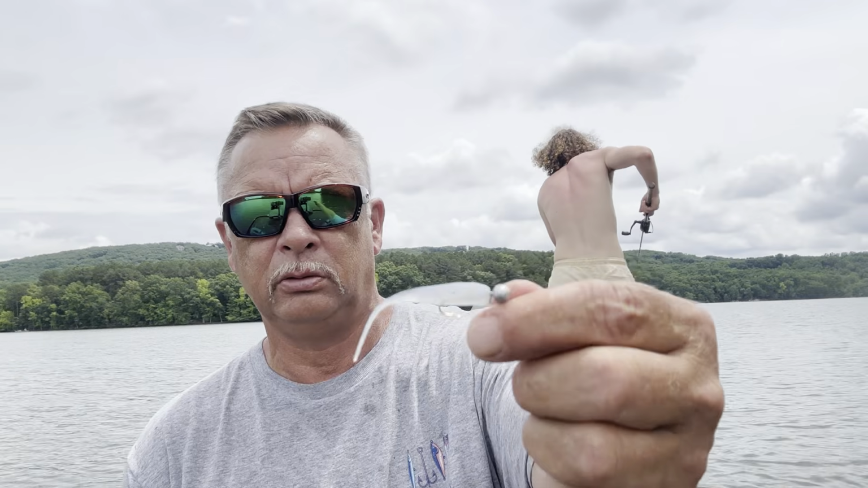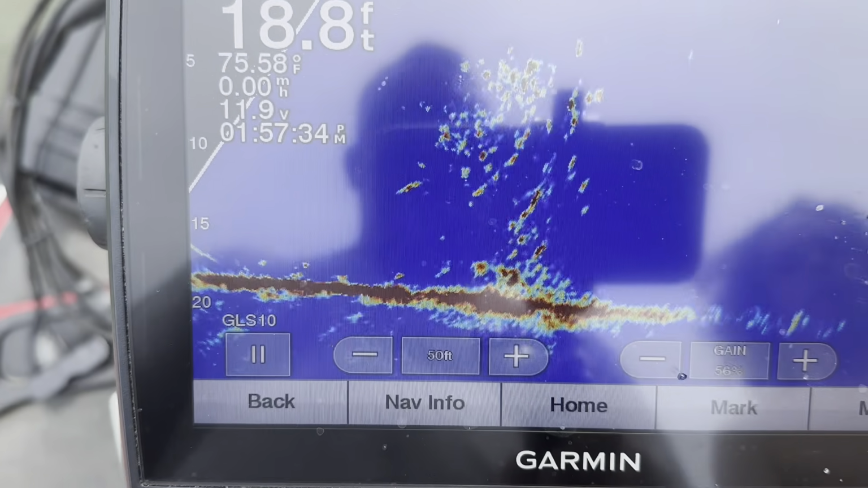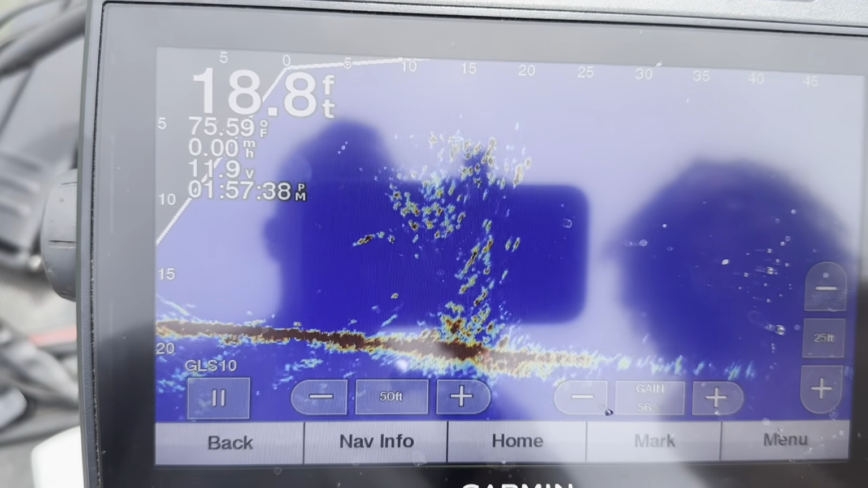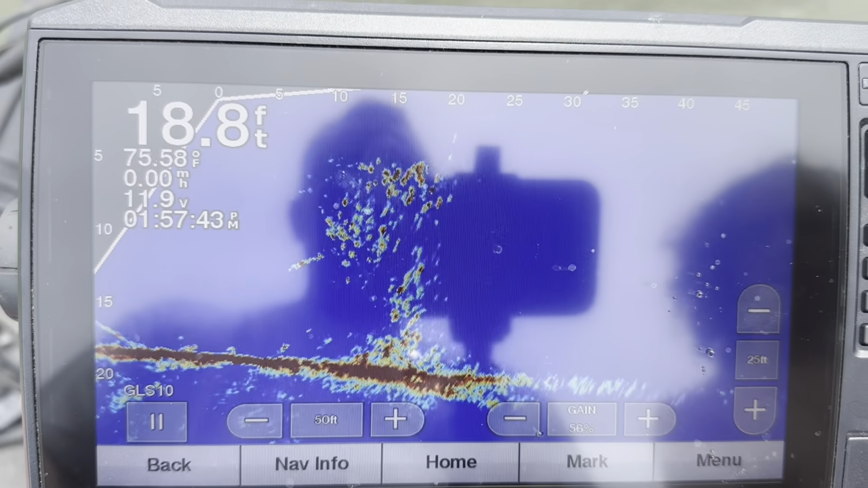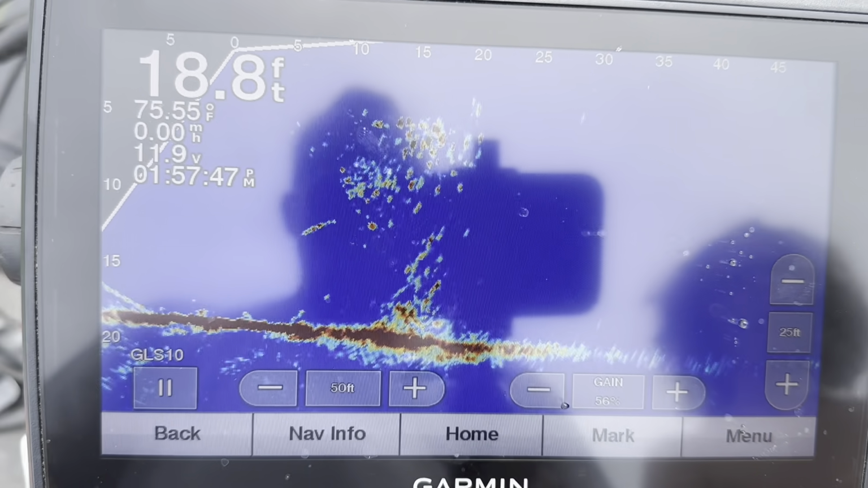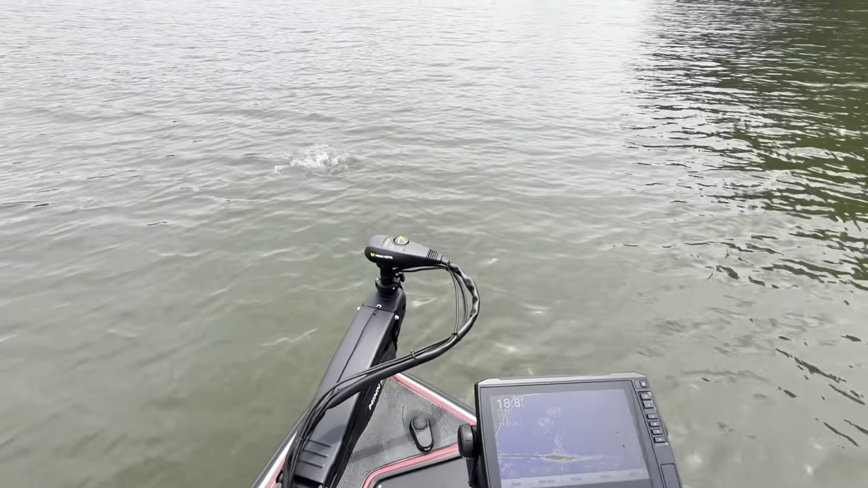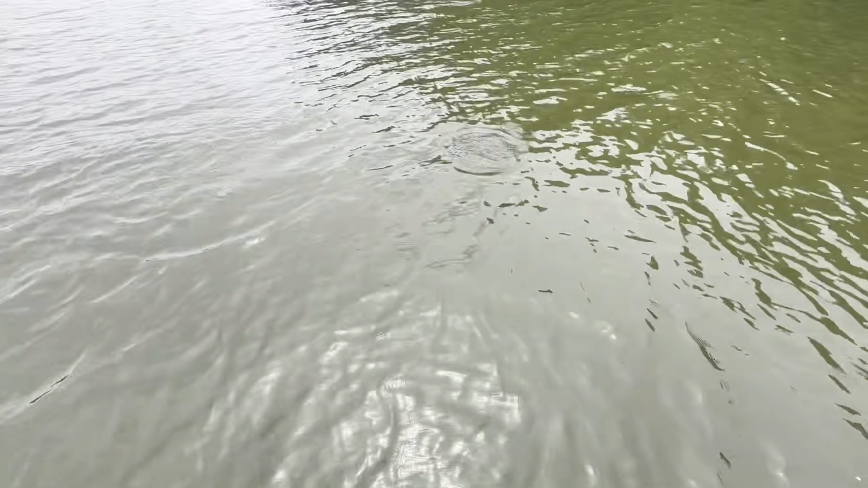I'll take the camera back up there. Crystal shiner eating it up. All right, here it is again. I was sitting almost on top of it. And you see the fish just stacked on top of it. He got it. Pretty fish.